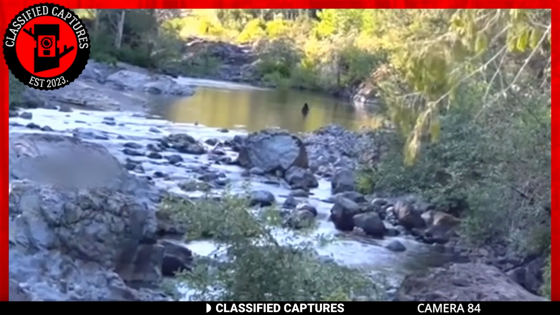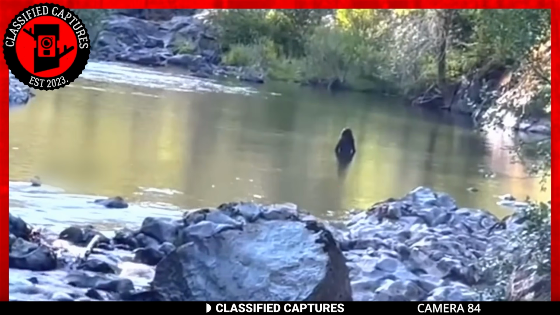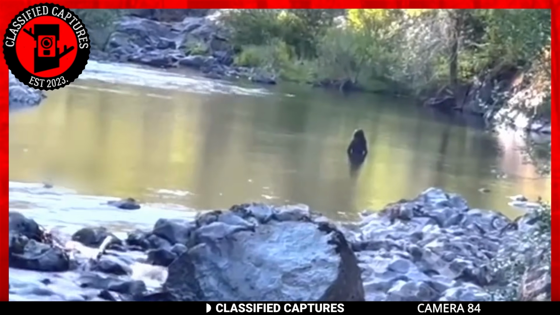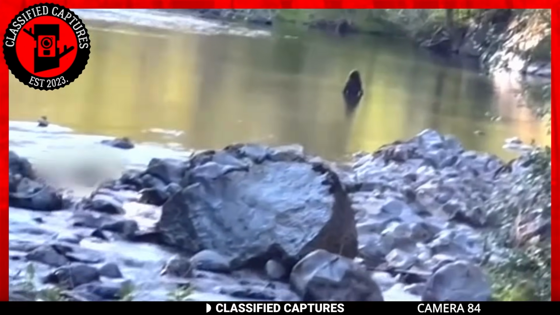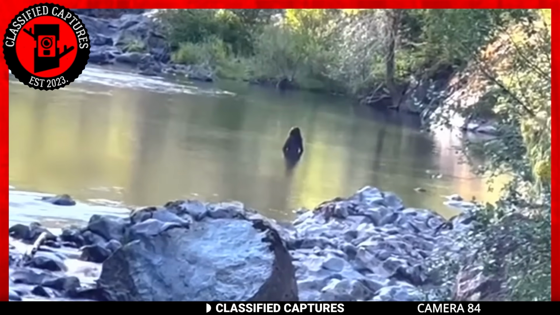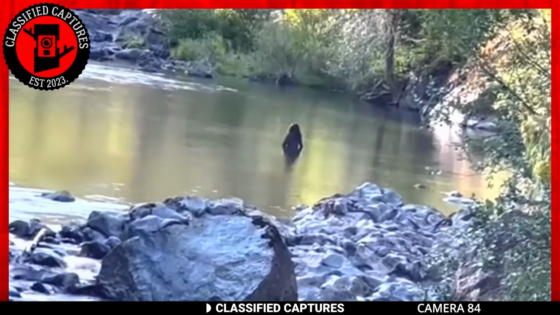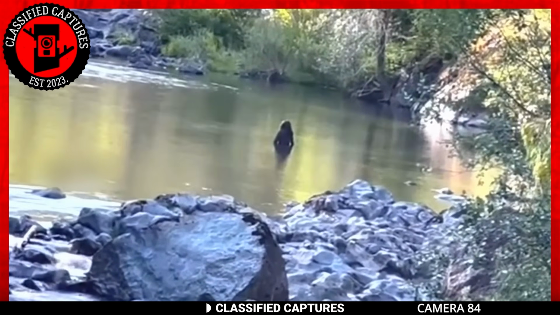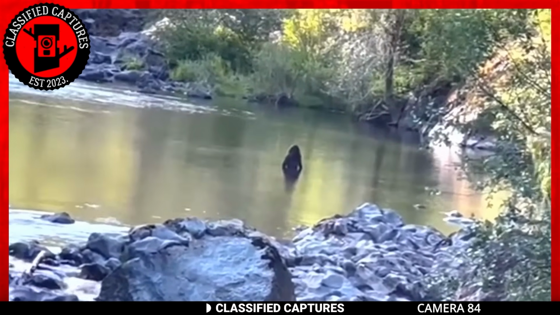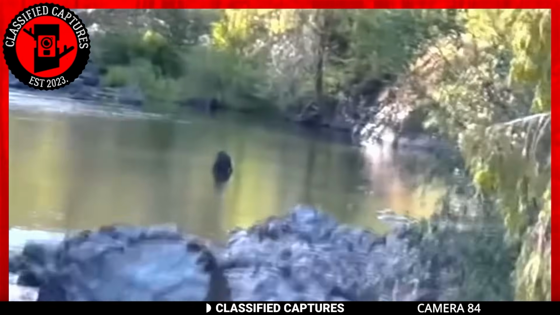Next, we have this creature that was spotted in a river in a mountainous area. This furry creature has its back turned to the camera, standing in the river with its upper torso above the water. Reportedly, the river is around 5 or 6 feet deep, making the creature remarkably tall to be so visible in the water. The uploader of the footage believes it's Bigfoot, and based on what we see, we can't dispute it. According to locals, numerous Bigfoot sightings have occurred in the vicinity, and what you're witnessing on your screen is just one of them.